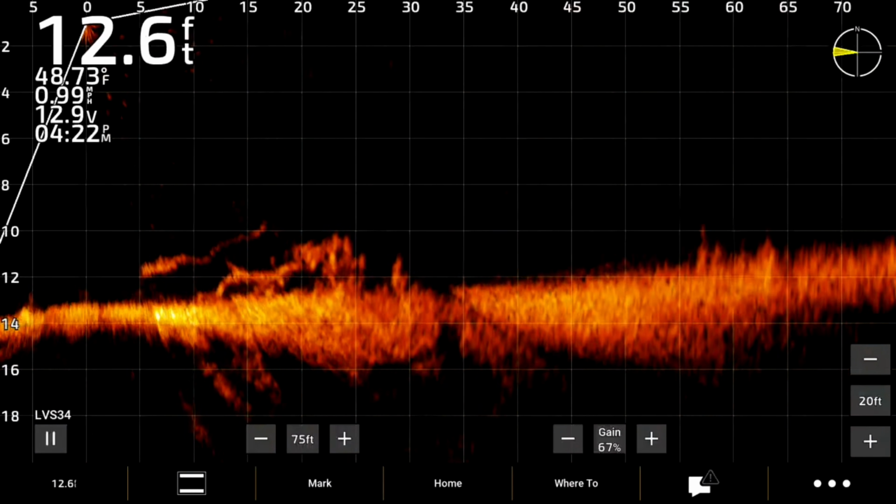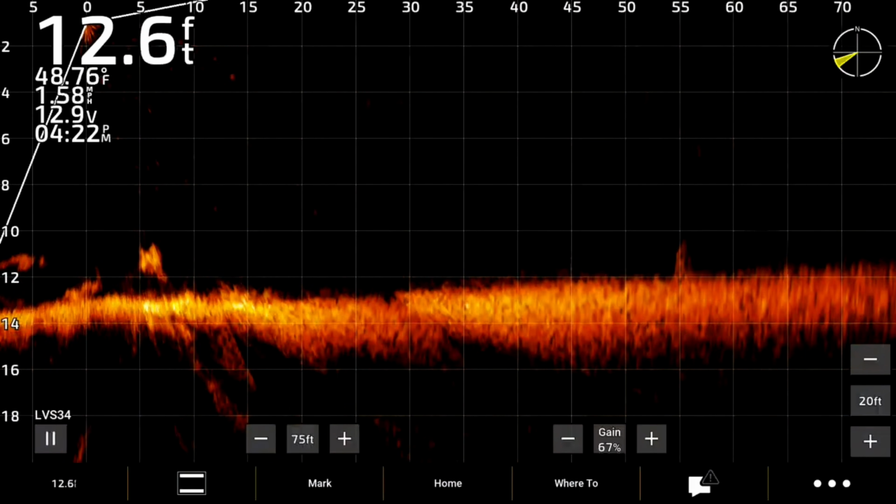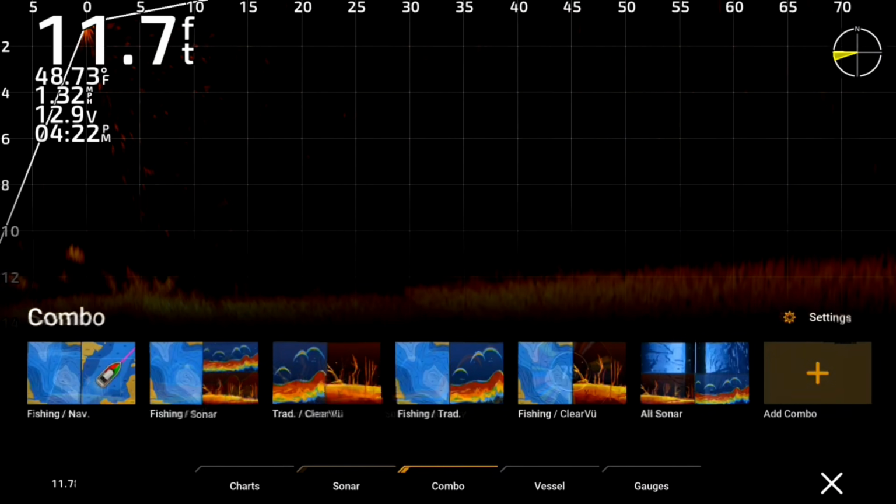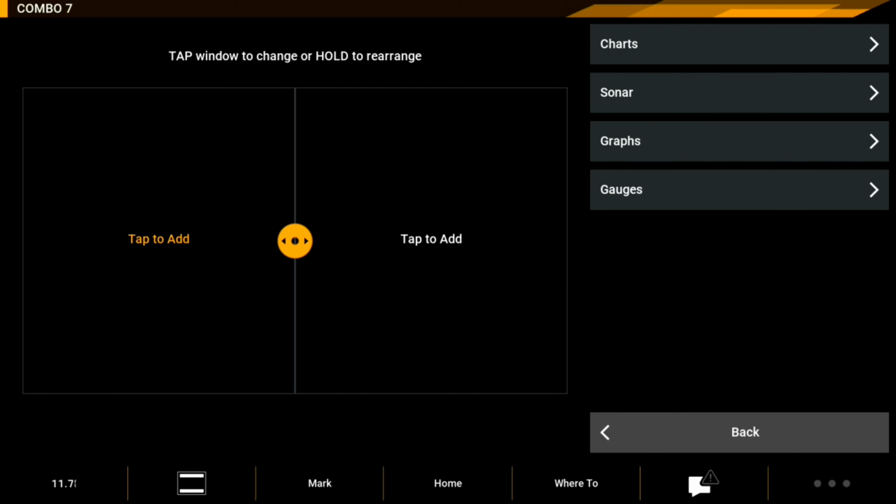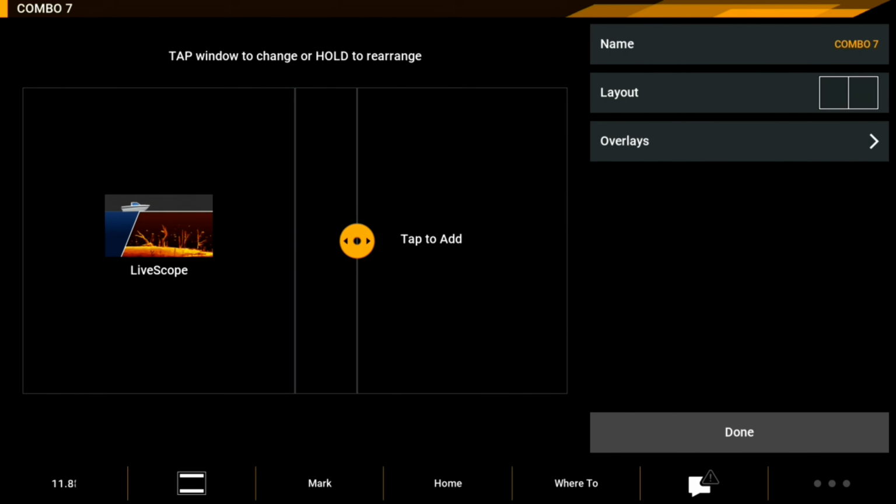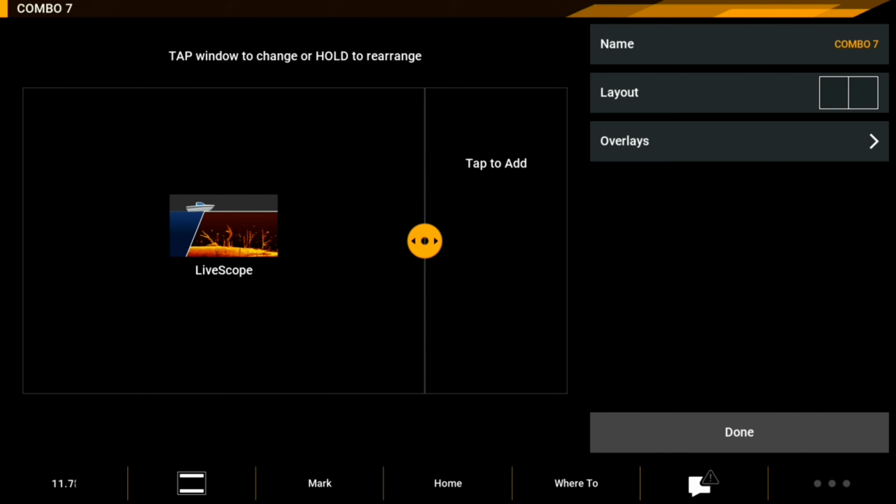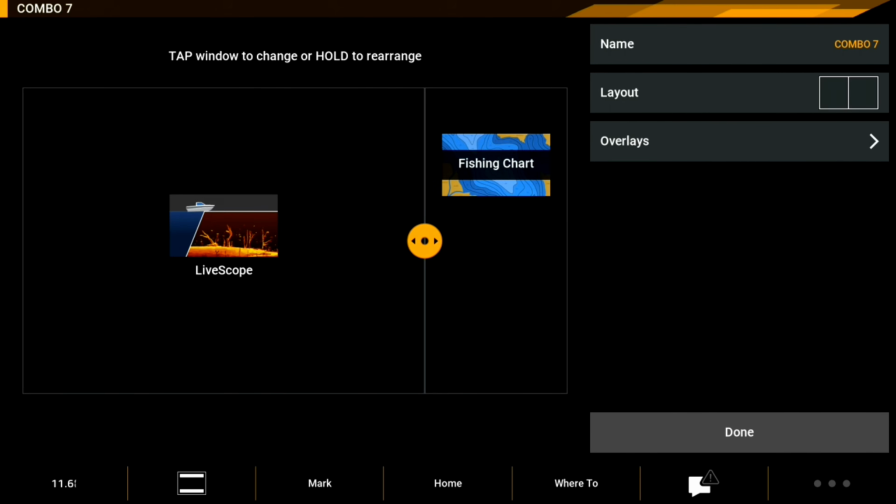I'm gonna build one combo menu here so you can see what it looks like. I'm gonna put the LiveScope on here, and if you have one screen up on the bow, then you'd be able to have the mapping as well. So let's go in and build that out. So we're gonna go to combo, add combo, and on the left side here, let's go and add LiveScope. So we'll go into sonar, and then we'll go to LiveScope. And I want that a little bit bigger. And then on the right side here, let's put a map. We'll go do fishing chart, and then fishing chart.